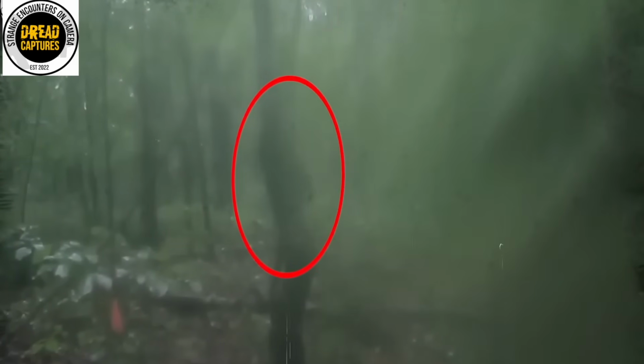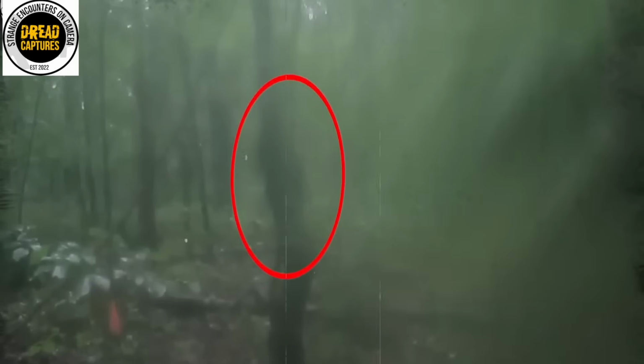Anyhow, that's where you come in. What are we thinking? Bigfoot encounter? This place is a hot spot. Or could it simply be a person obliviously passing by? The debate is on, but I think you know which one I'm going with.